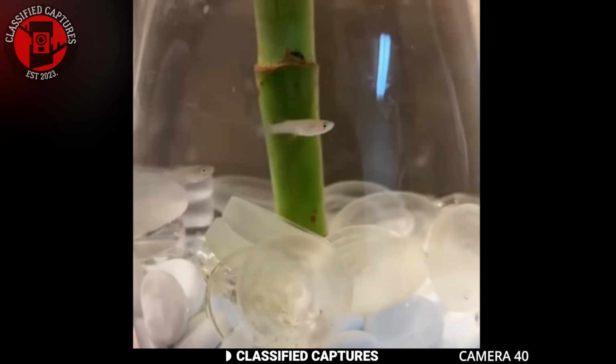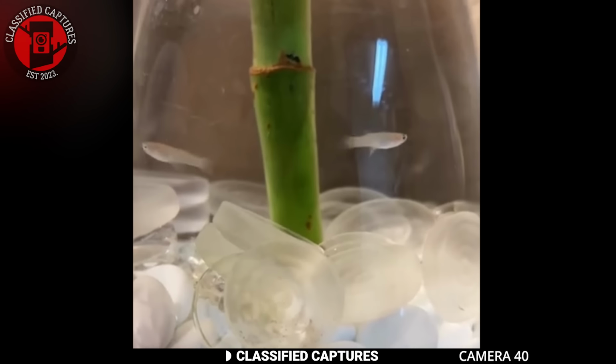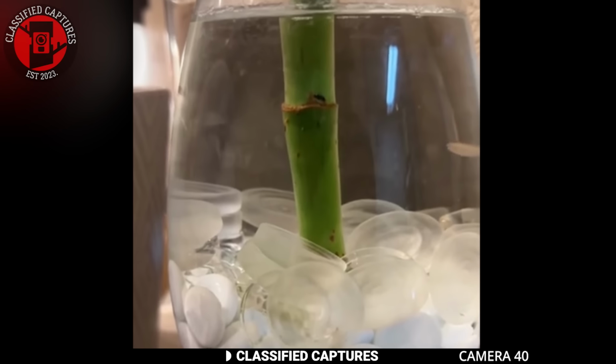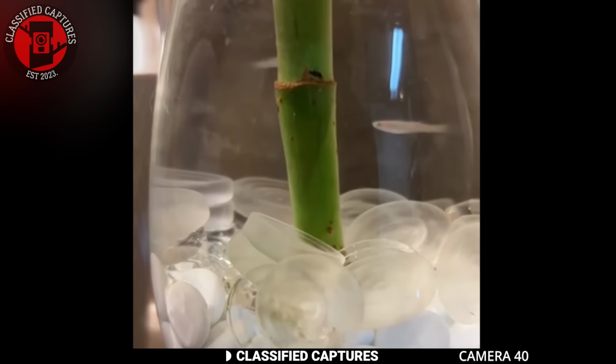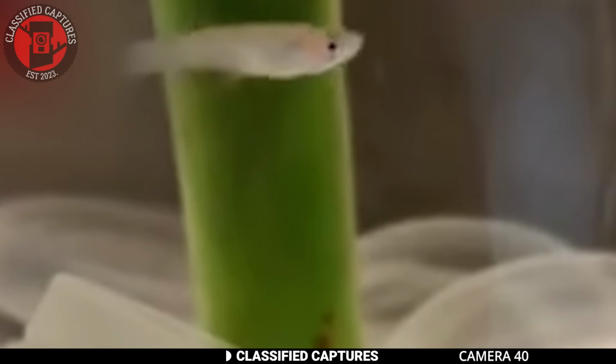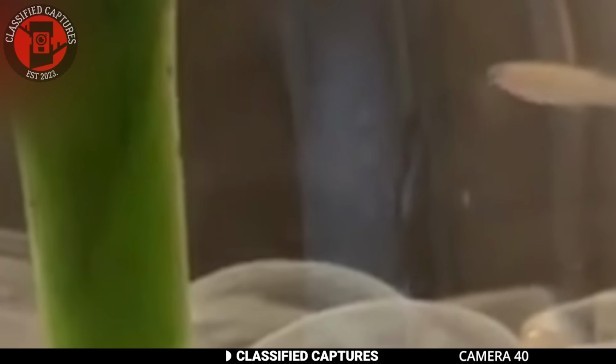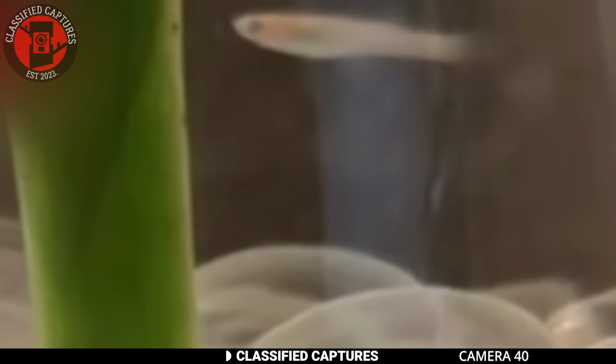To his surprise, a tiny fish started swimming around in the cup. This was after months of having made it, and he just noticed the fish. The strange part, this fish is completely transparent, almost invisible, and he has no idea where it came from. It wasn't something he placed in the cup, and it definitely wasn't part of his original plan.